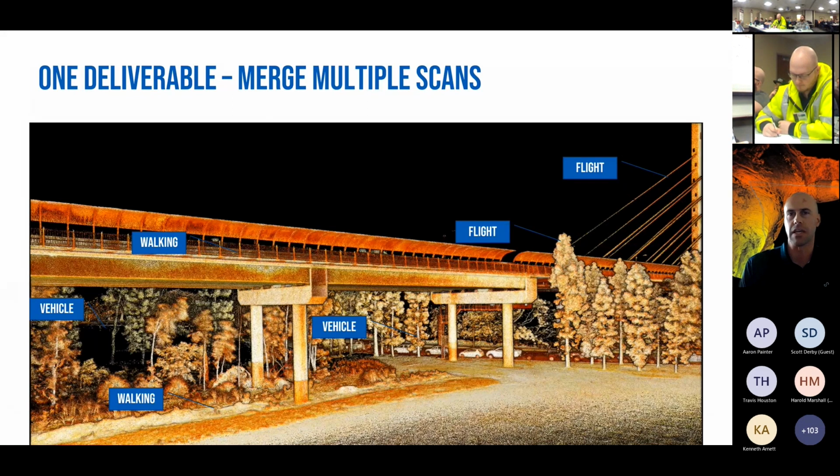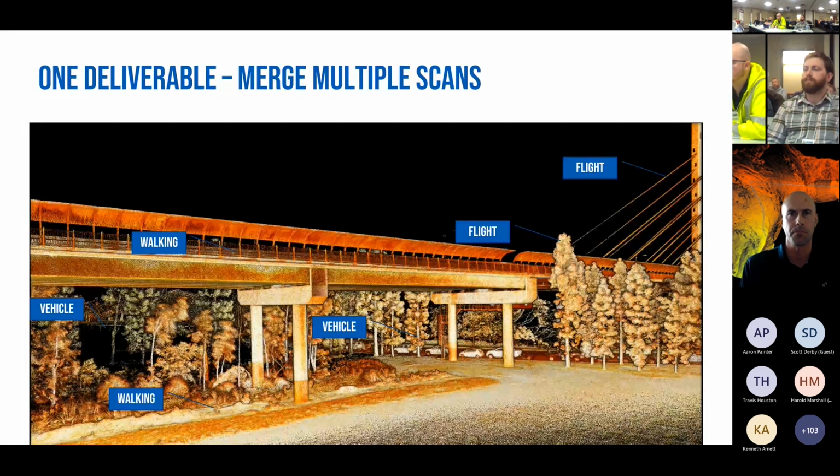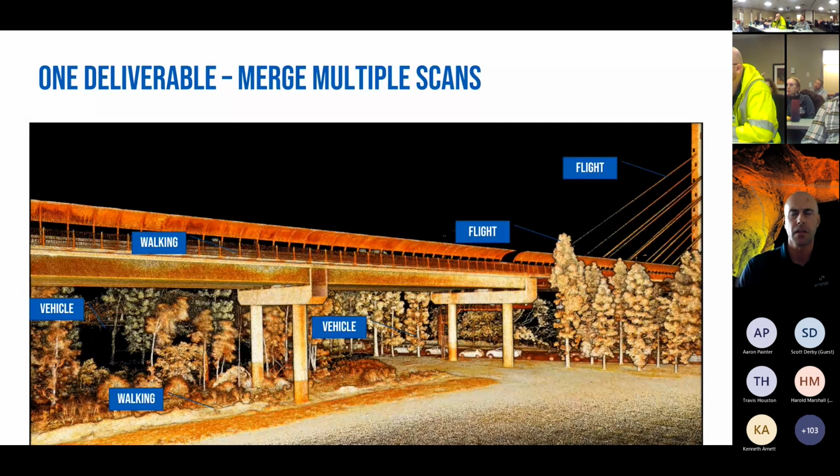To sum it up, there's going to be one deliverable, but we can merge multiple scans. How we get those scans, there are various methods. For example, this bridge, we've got a digital twin here. This is actually 6 total scans. We started off with the Hovermap as the payload on an M300 DJI.